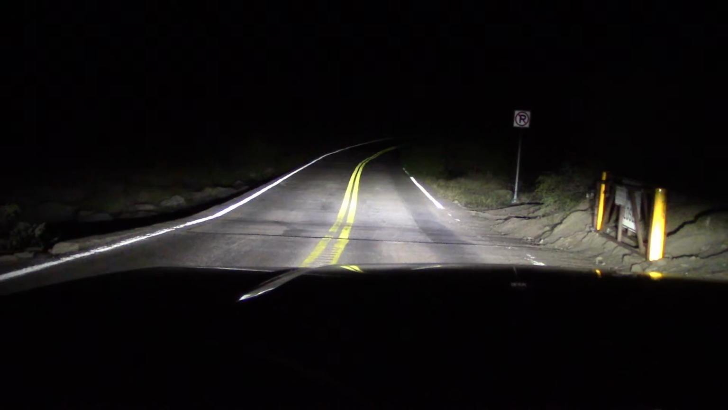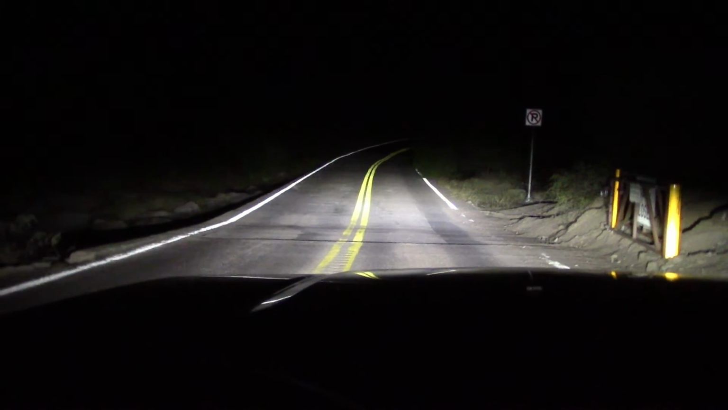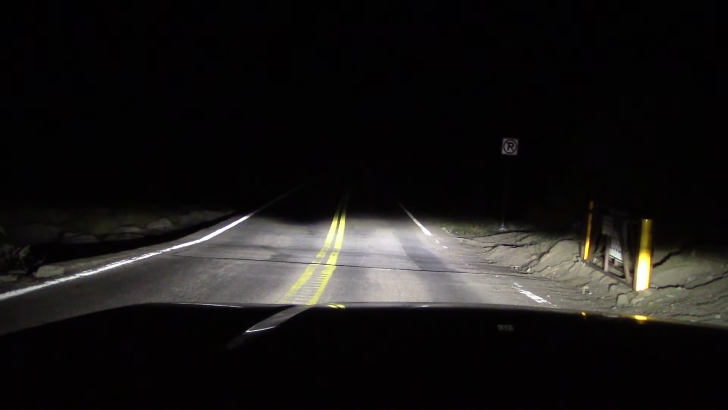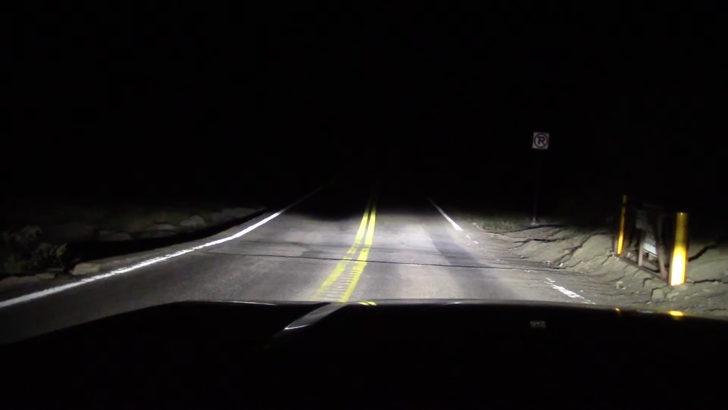And another dip. You want to go in here when it's flooded. High beams I can see. Low beam. Could be a mud pit down there. You never know. There's a little horsey on the pavement again.